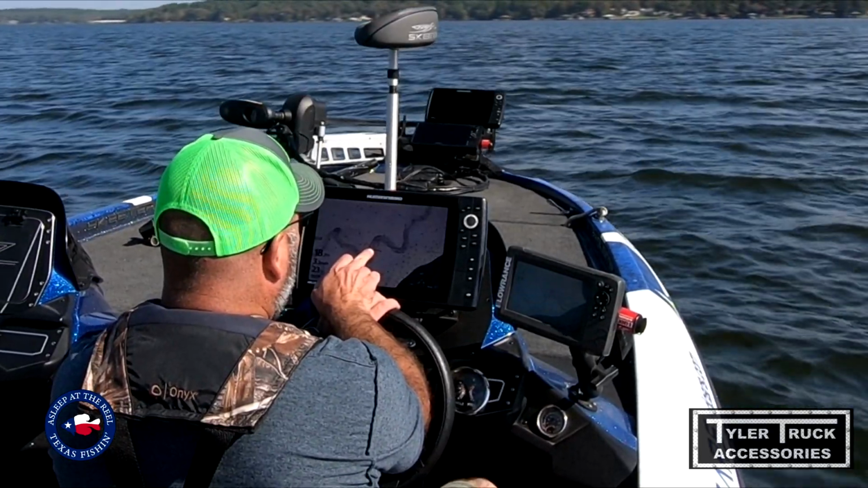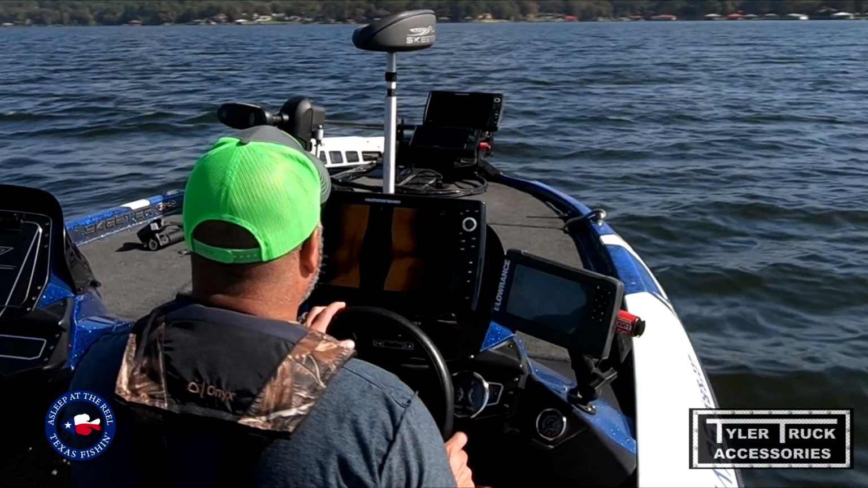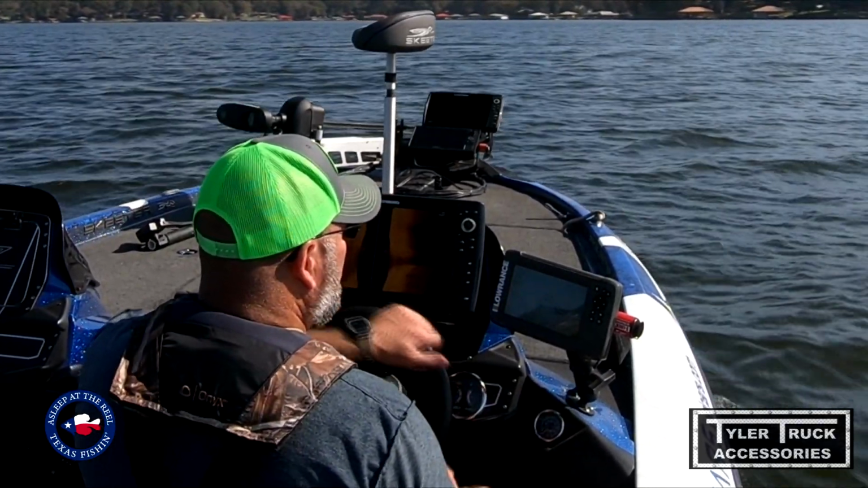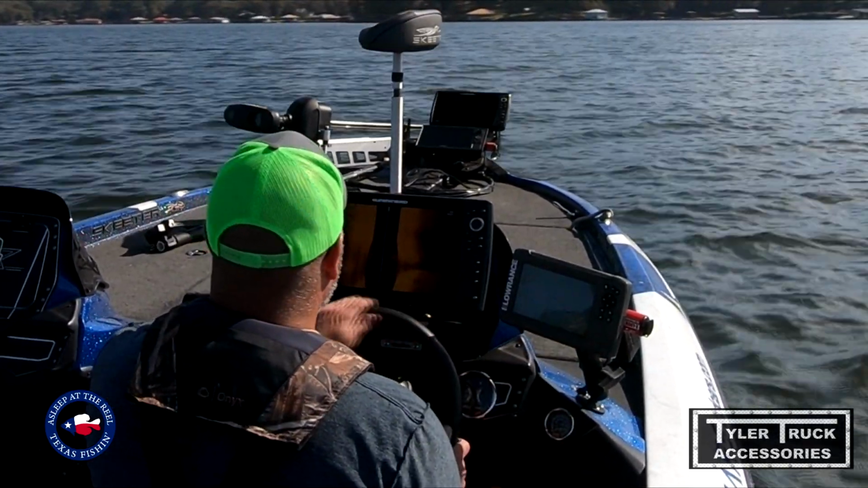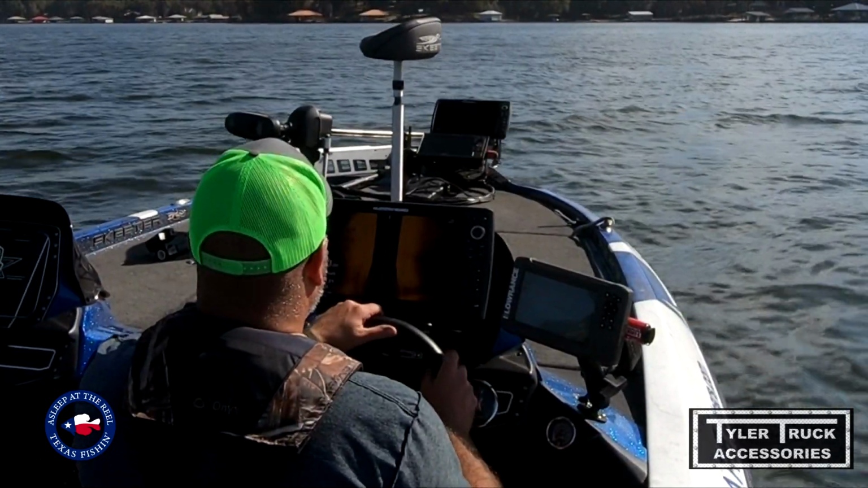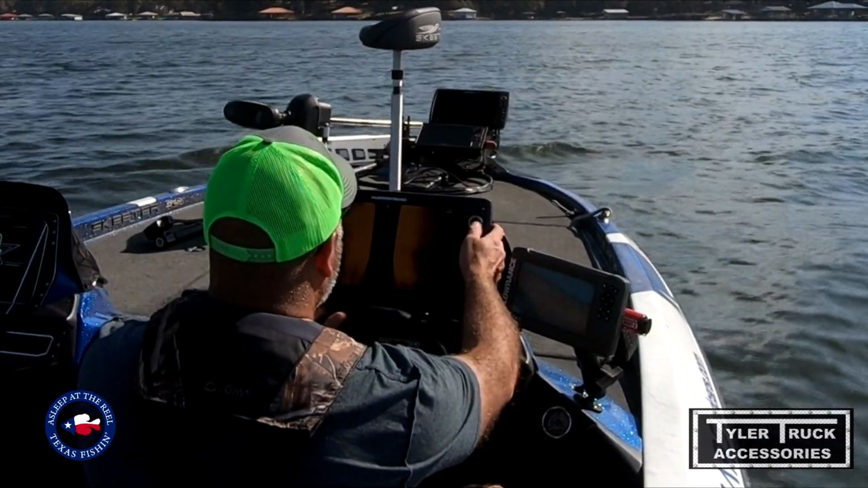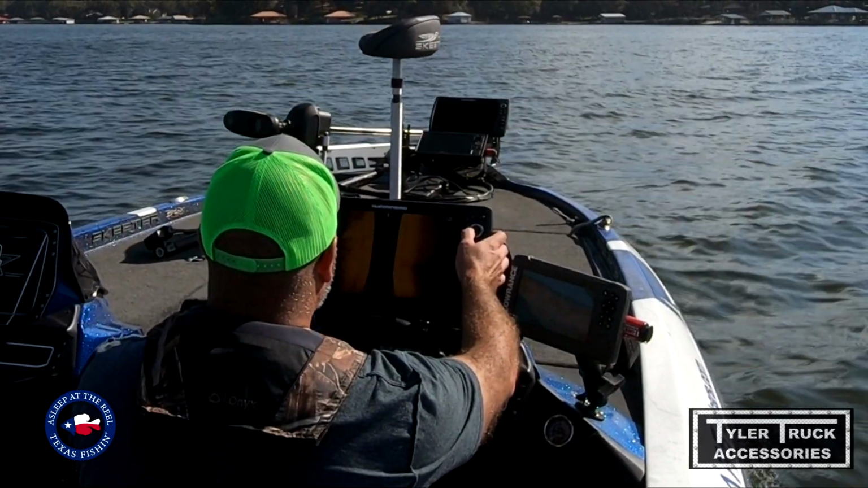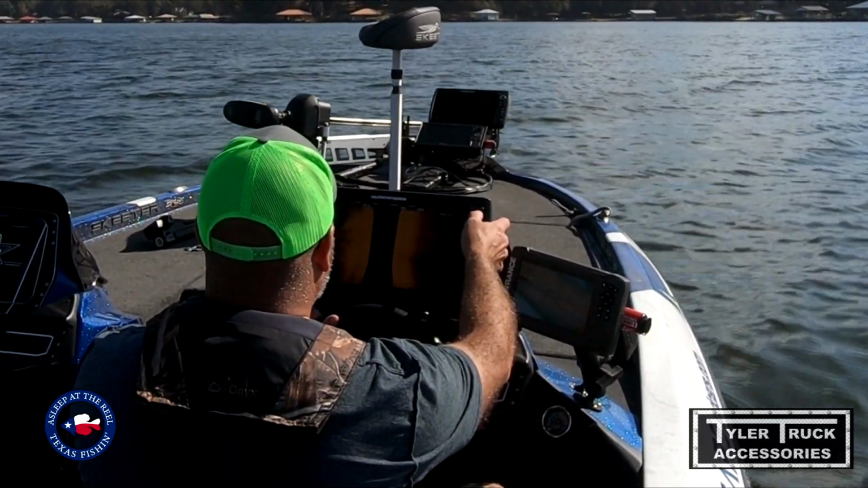So I'm on a Humminbird right now, Humminbird Helix 12. I can go back to this, and we're just gonna side scan, just kind of run around. So I'm running around the edge of the river channel. Right now I'm looking for trees themselves. There's a tree, there's a tree. You know, that one does look kind of good. I'm gonna go ahead and scroll over here and mark that thing just so I know there's some standing timber right there.